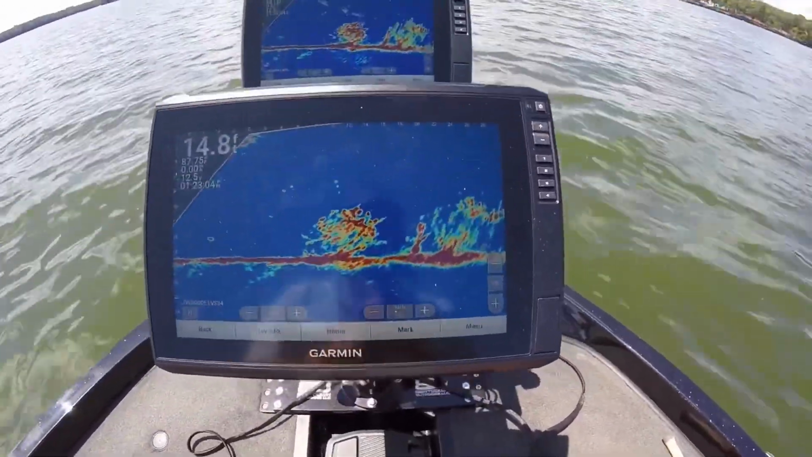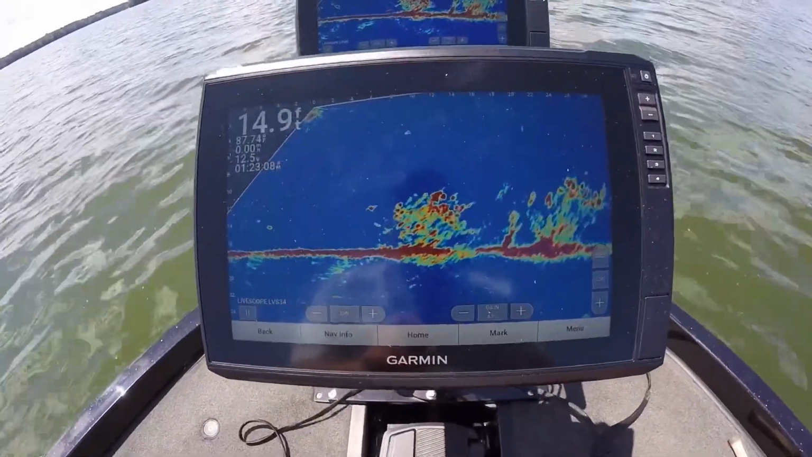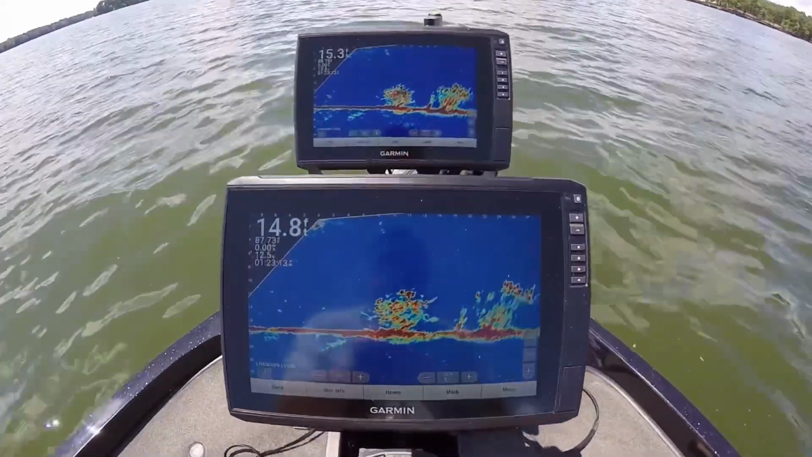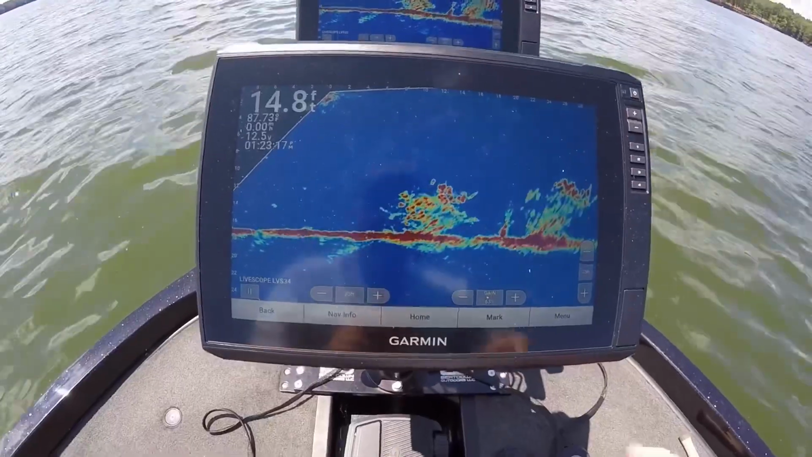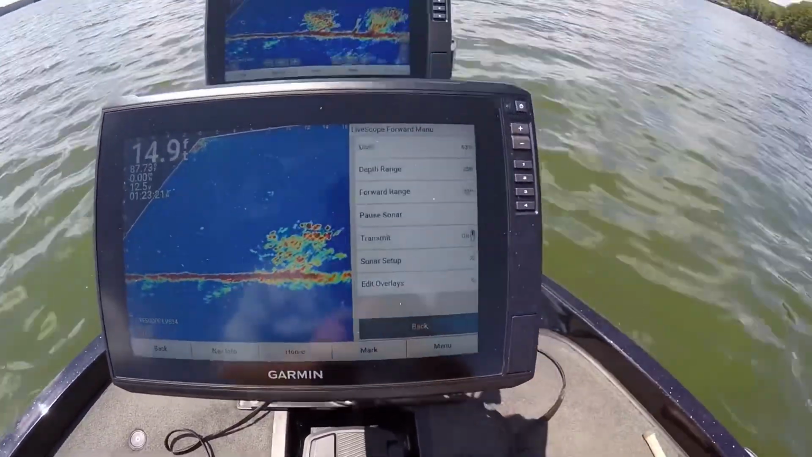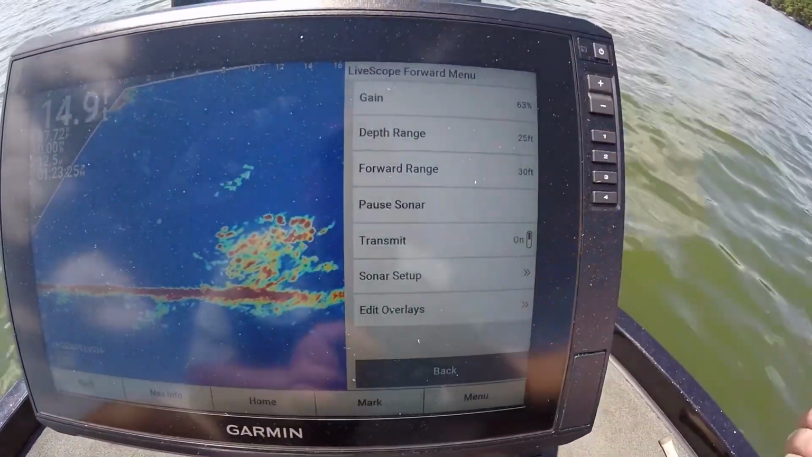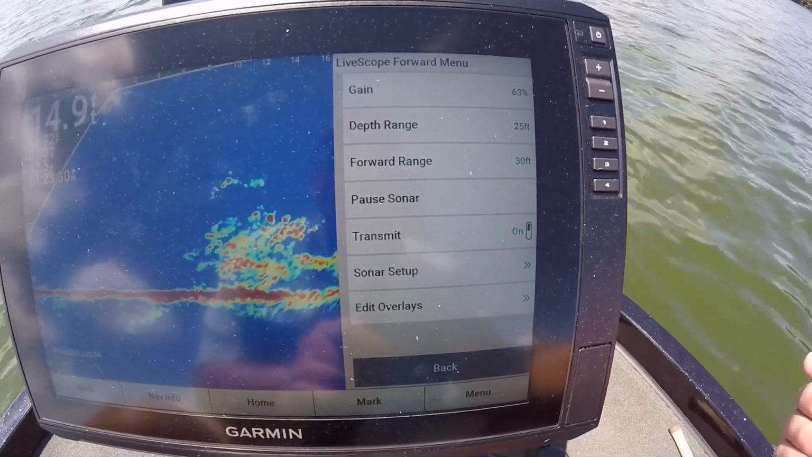Okay, I'm going to show you my settings. They're both set the same. I don't really see a difference between the 32 and the 34. I really don't. I think they're both good. But I'll go here, this is the 34, go to menu. I know a lot of people like to see gain at 63, depth set at 25, forward at 30.